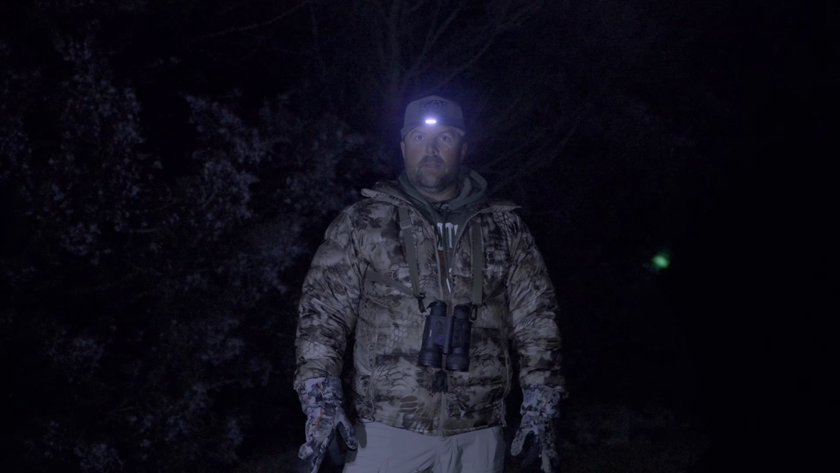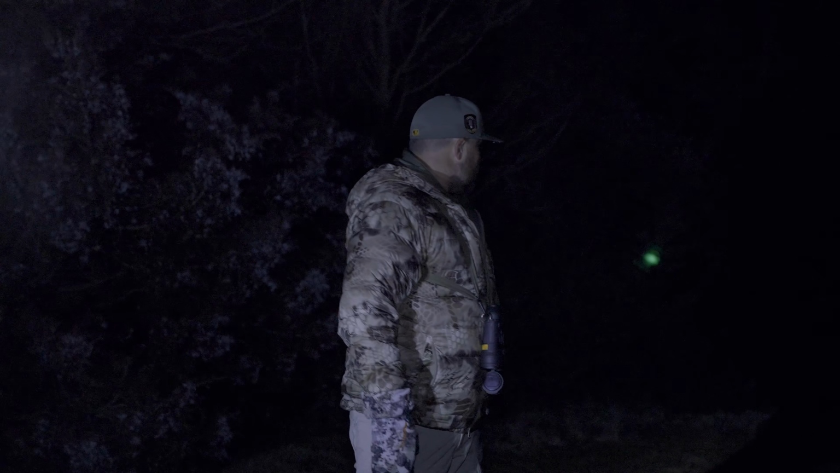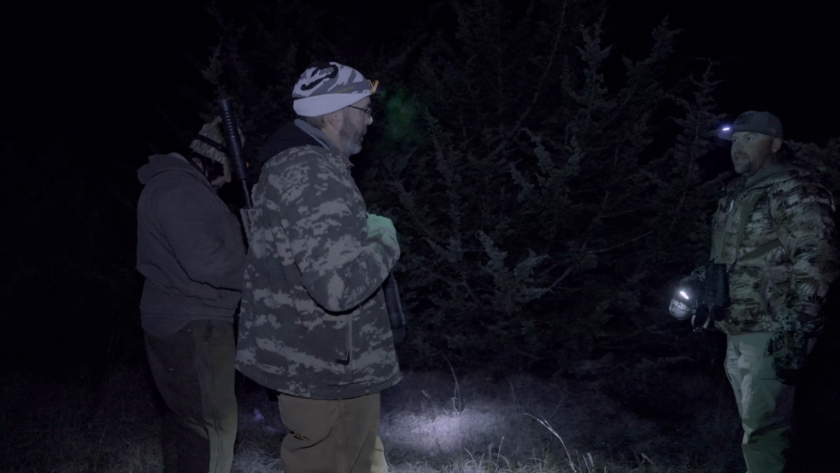So yeah, little tip, mount a little laser on there. That's like a $40, $50 laser I got mounted on there. Works pretty great for retrieving coyotes. What you don't want to have to do at night is go track them in the thick evergreens.